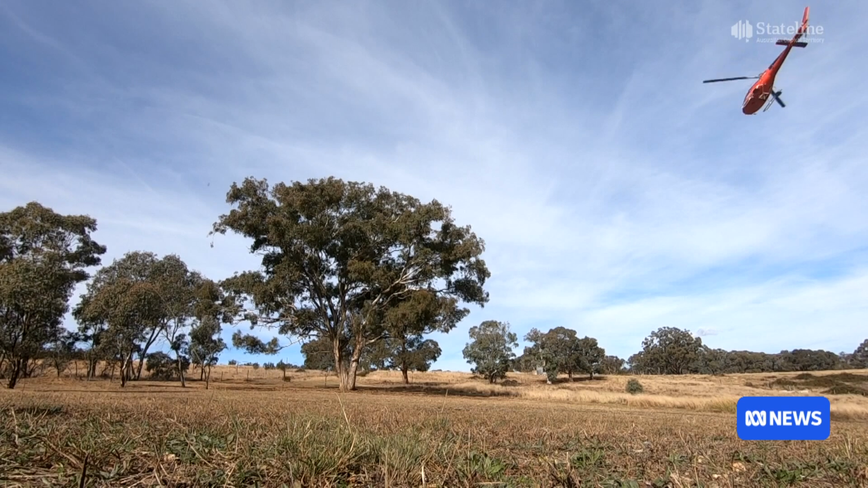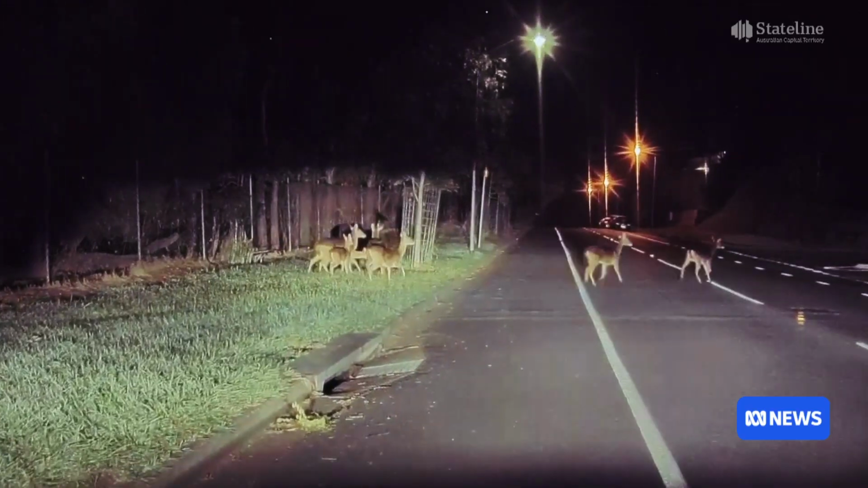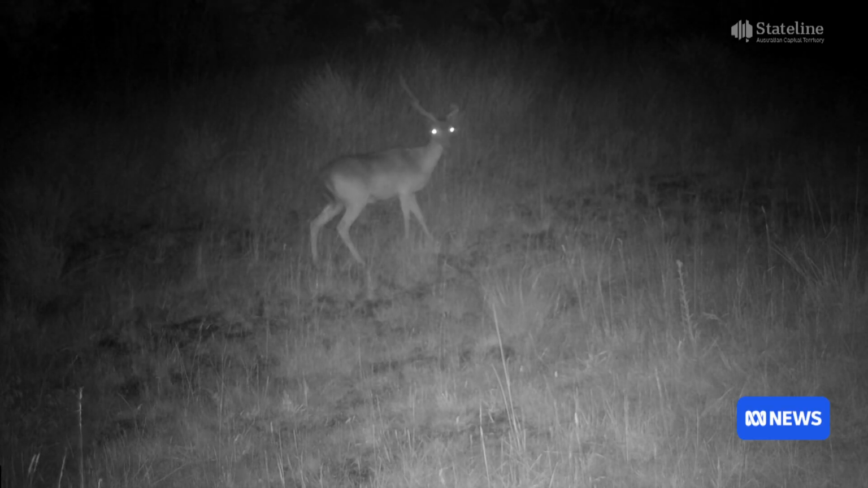Parks and reserves will be closed for aerial control until the end of May, keeping the bush capital wild without being feral. Lish Fayer, ABC News, Canberra.